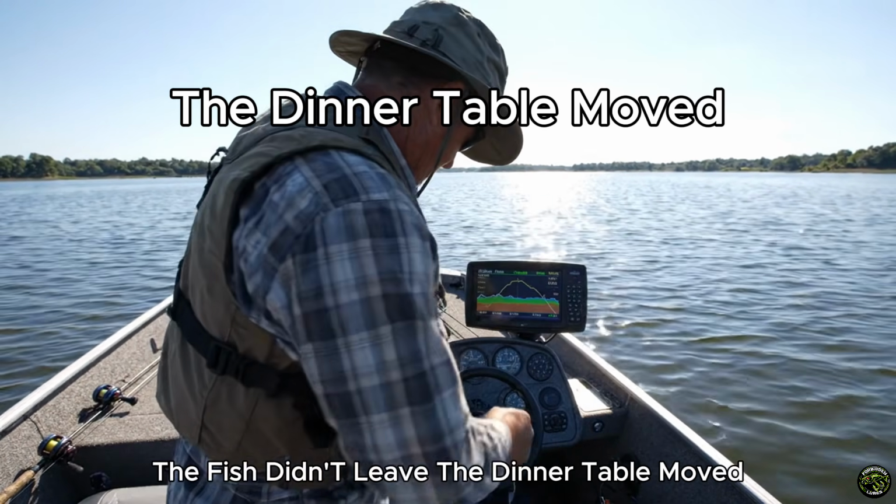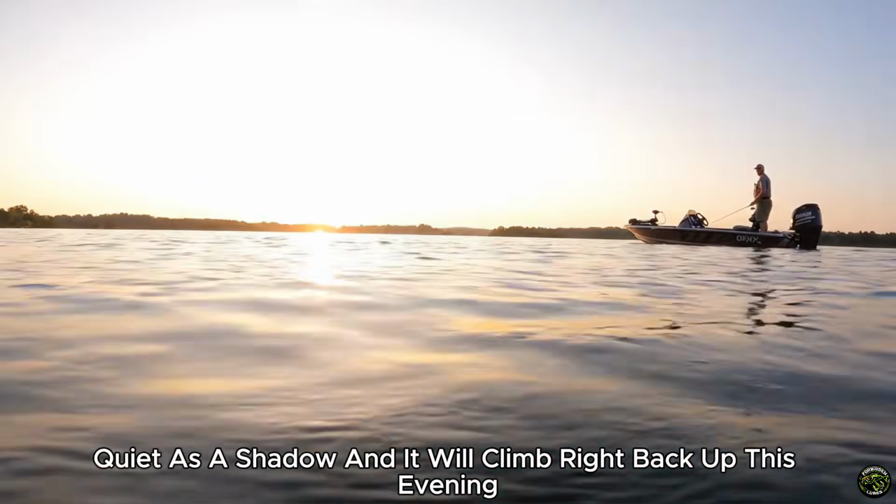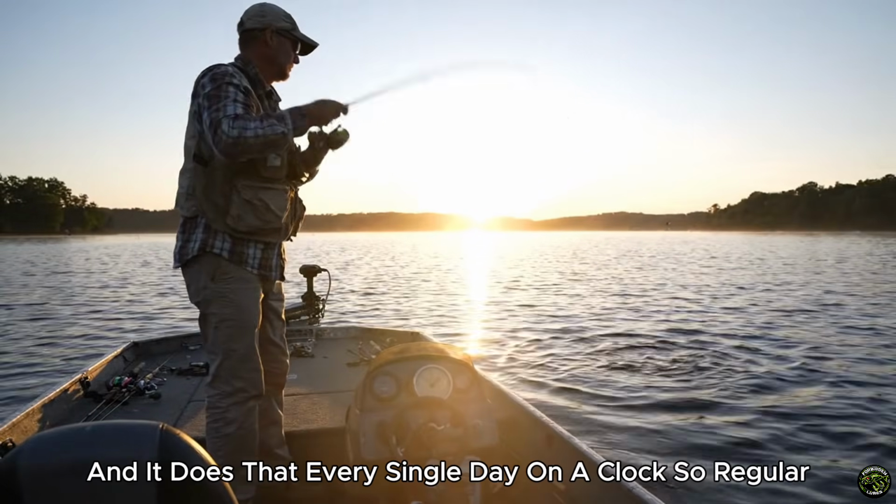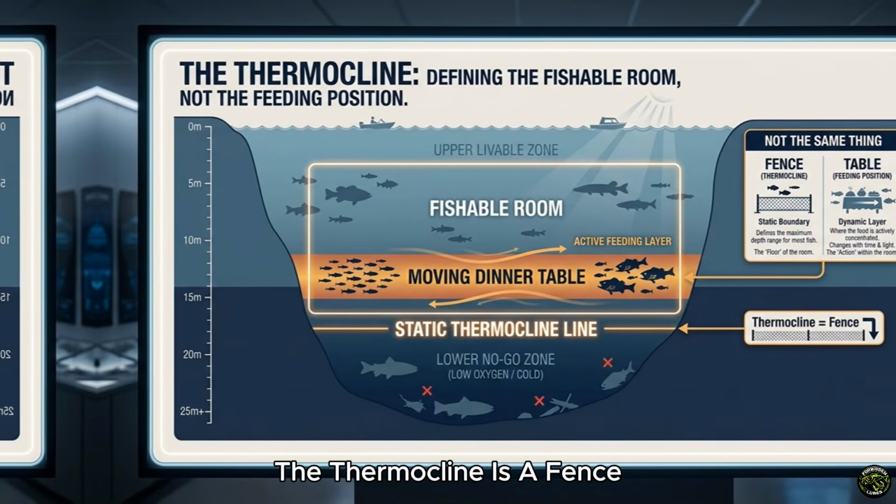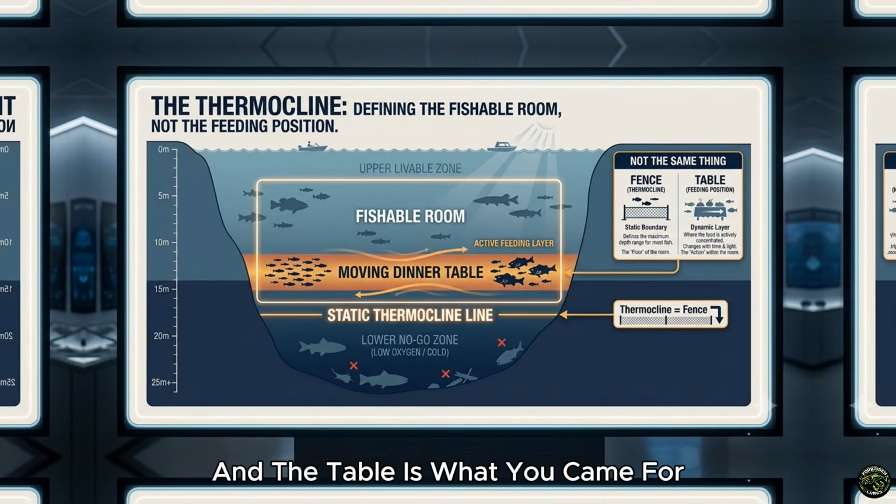The fish didn't leave. The dinner table moved. It slid down through the whole morning, quiet as a shadow, and it will climb right back up this evening. And it does that every single day, on a clock so regular you could set your watch by it. Finding the Thermocline was never the cheat code. The Thermocline is a fence. It tells you the size of the room. It does not tell you where the table is, and the table is what you came for.